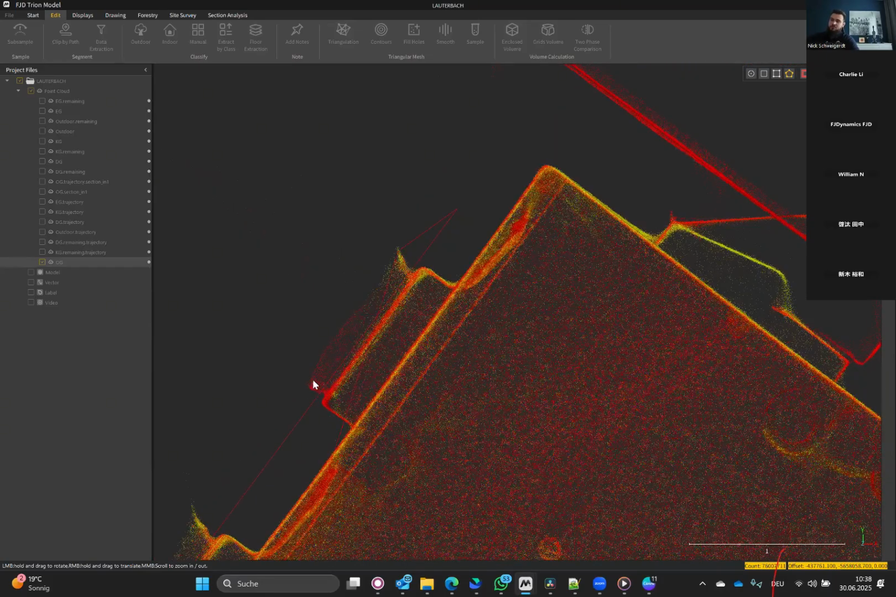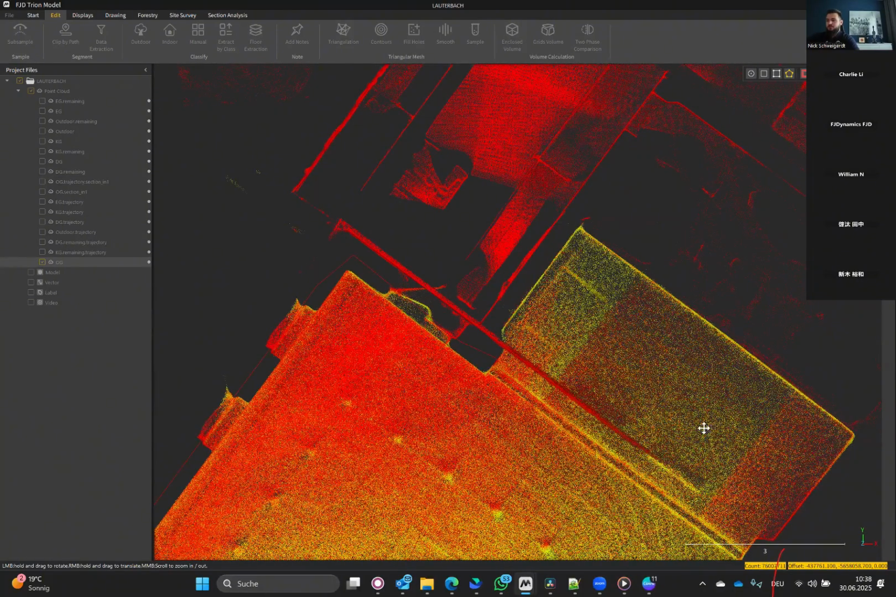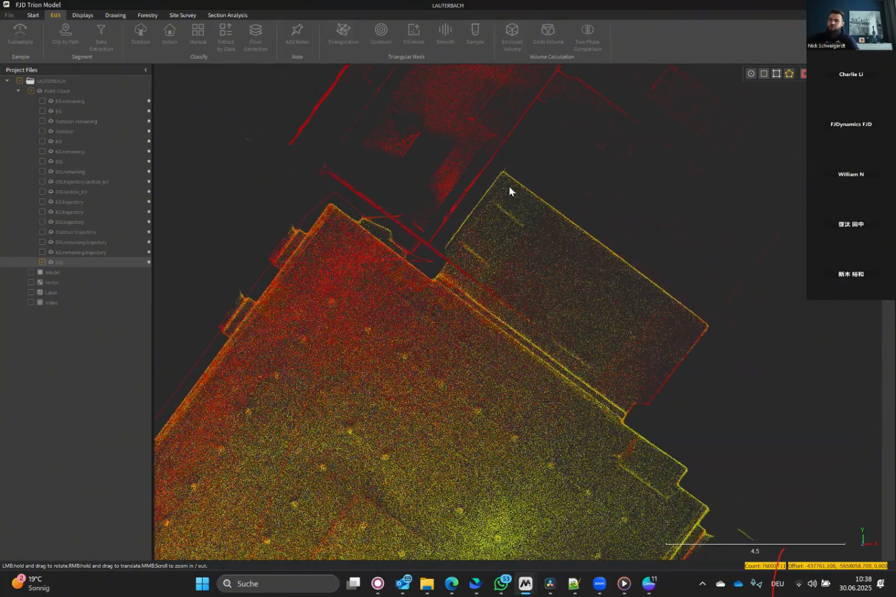So I cut them off and I have this one in the outside scan. So this one is clearly belonging to the inside of the building because it's colored yellow. And as I walked outside the building, the color shifts to red. So I will keep this inside.